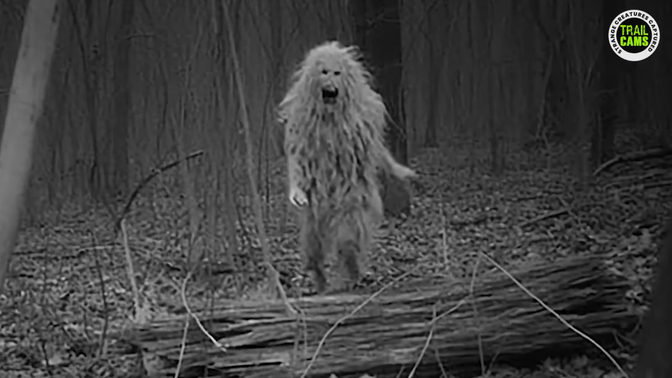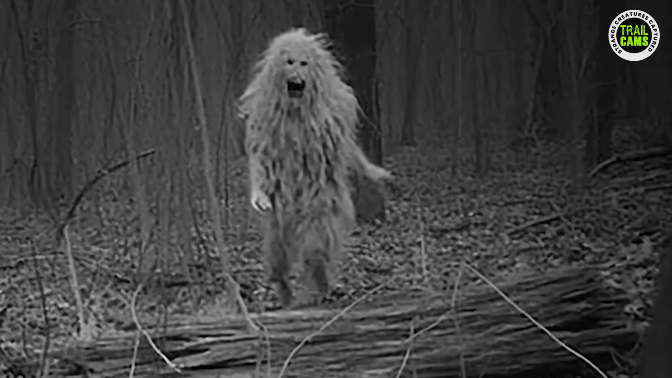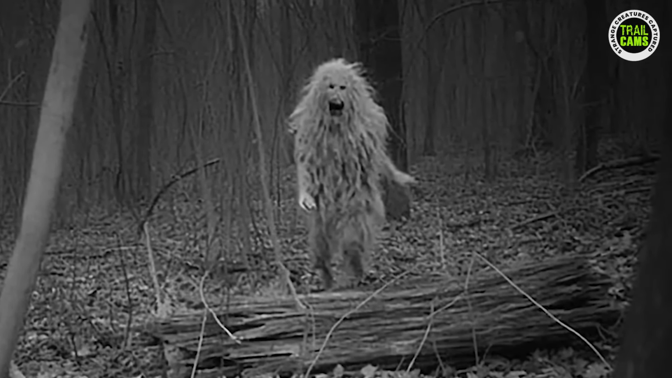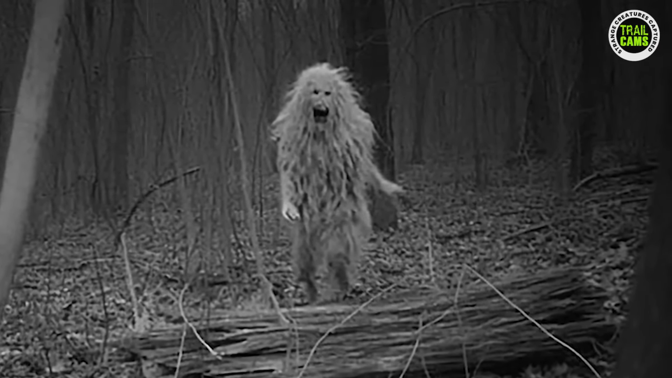After hearing disturbing sounds in his surroundings, a brave man decided to solve the mystery by setting up a trail camera to catch the culprit. He was hoping to capture something like a lion or maybe just a mischievous dog. However, what his camera captured was something completely unexpected and terrifying.